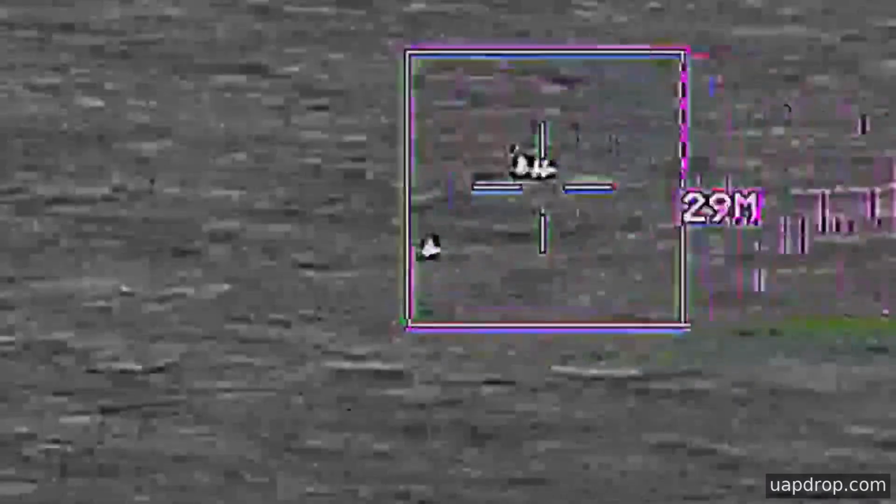The image then cuts and refocuses on the same group, with sensor display elements appearing at the edges of the view. For long stretches the picture is processed and altered, with changes in contrast, filter strength, and zoom level that make the features shift in apparent size and brightness. At times, the sensor overlay briefly enters and leaves the frame, then the view returns to the clustered contrast regions.